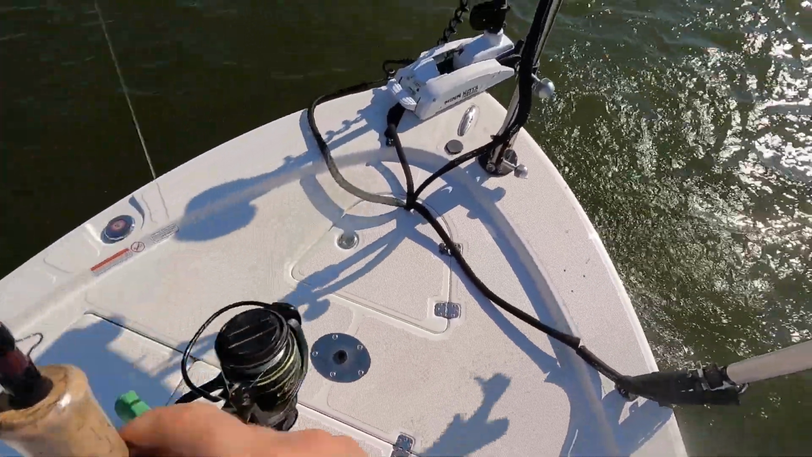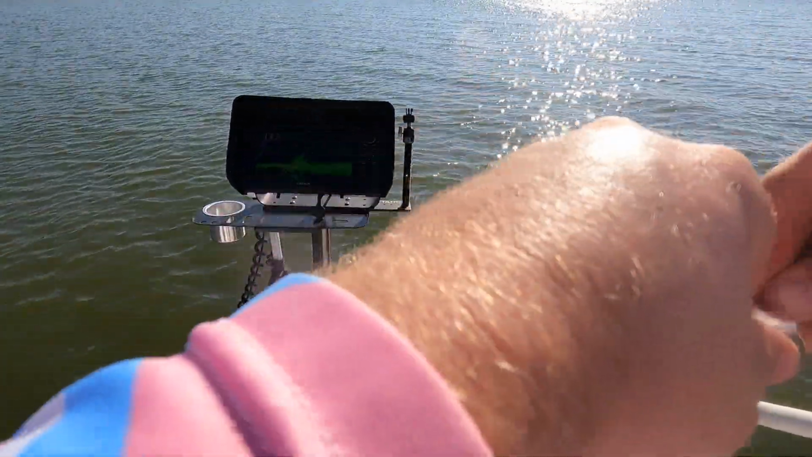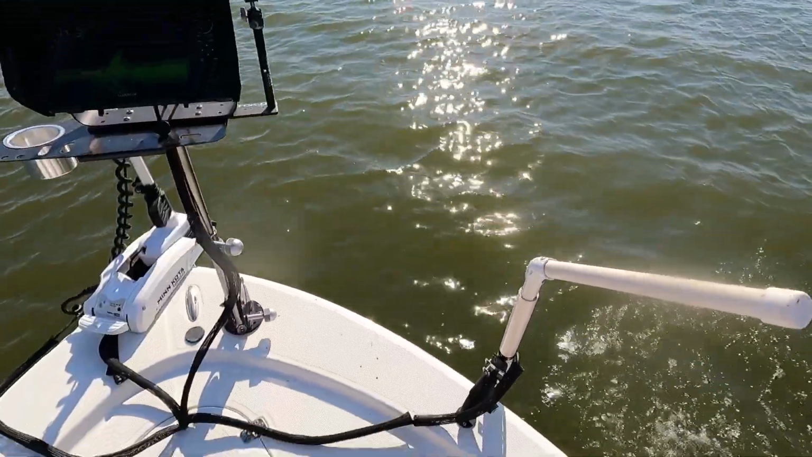Another donkey, another absolute donkey, man. These fish are starting to get thick for winter. Man, another beautiful fish. Another beautiful fish. All right, guys, sorry. Had to get those two knocked out. Had to get that pile knocked out.